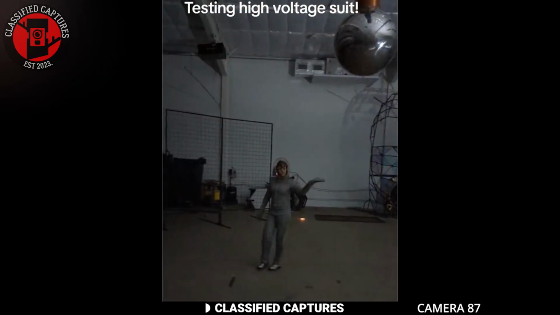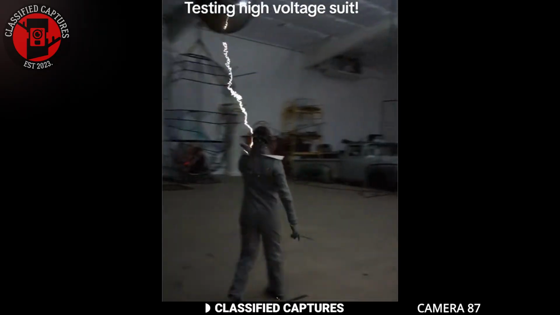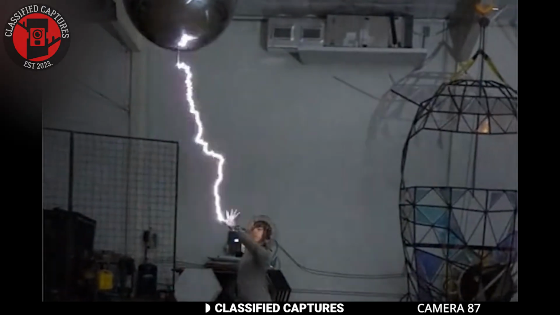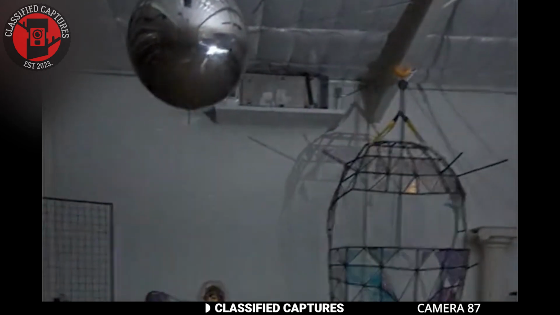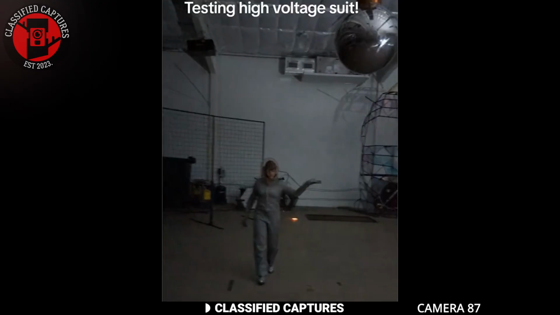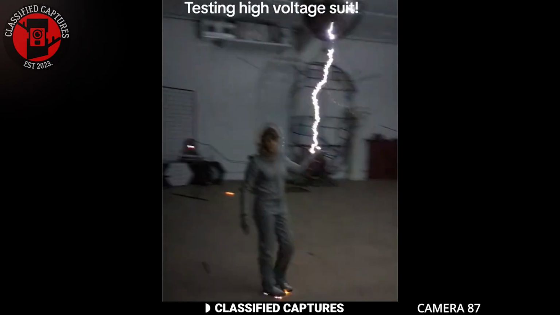This next one might look like a scene straight out of a sci-fi movie or some AI-generated weather phenomenon, but believe me when I say it's not. You're actually seeing a person in a high-voltage suit putting it to the test. That metal ball at the top is generating volts of electricity that zap through the air, creating a spectacle that resembles a lightning storm. The sheer amount of voltage is astounding, making the scene both thrilling and a little terrifying.